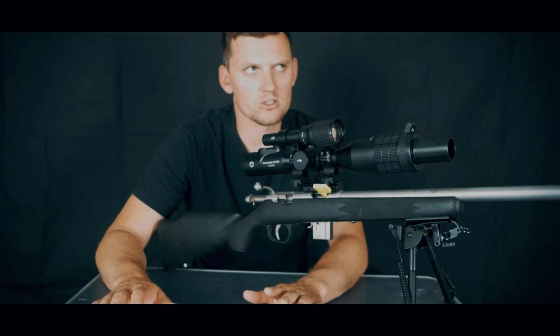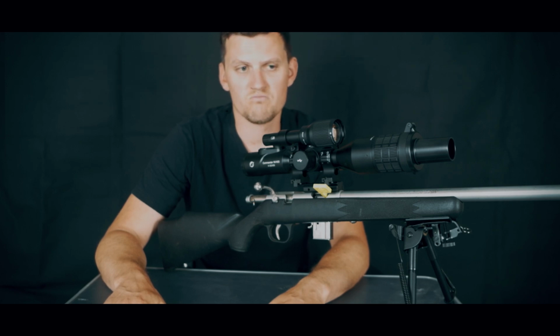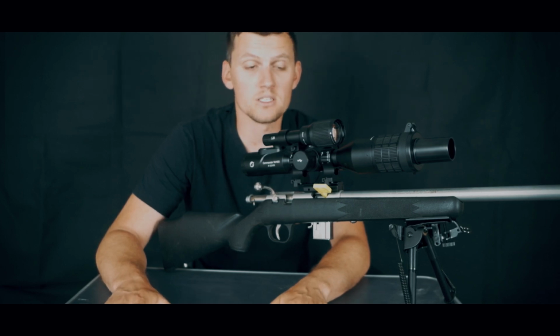So I was shooting it out to 240 yards, and I was shooting paper targets, and I would say that's kind of, if it was large game, kind of hogs and deer and pigs, easily. I think you could shoot to 300 yards very easily with it.